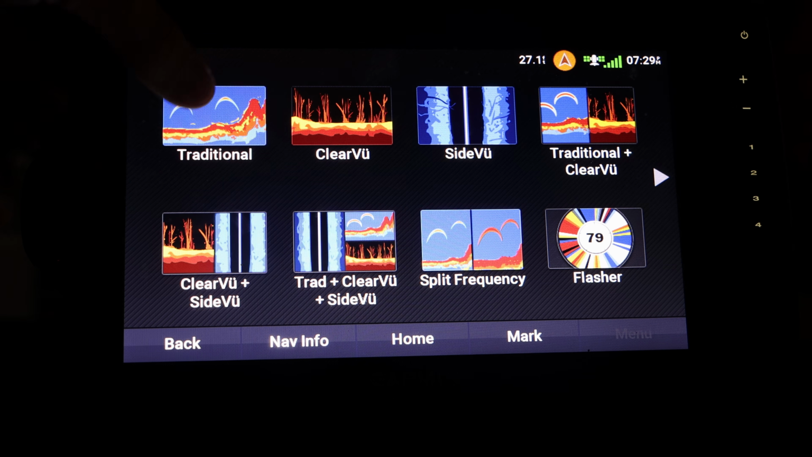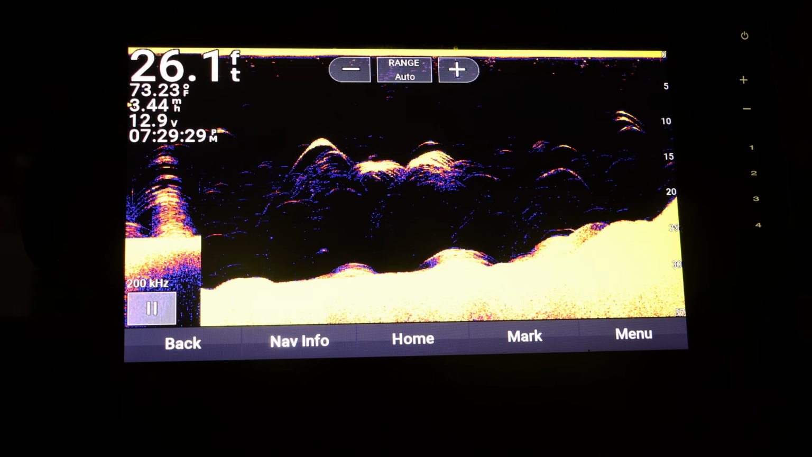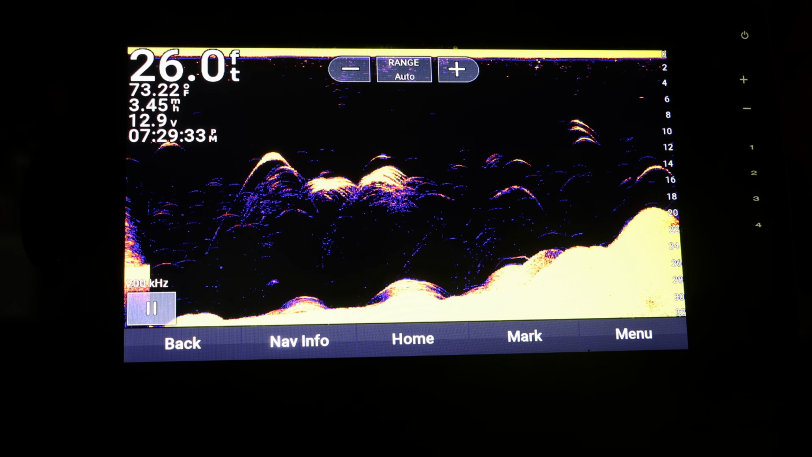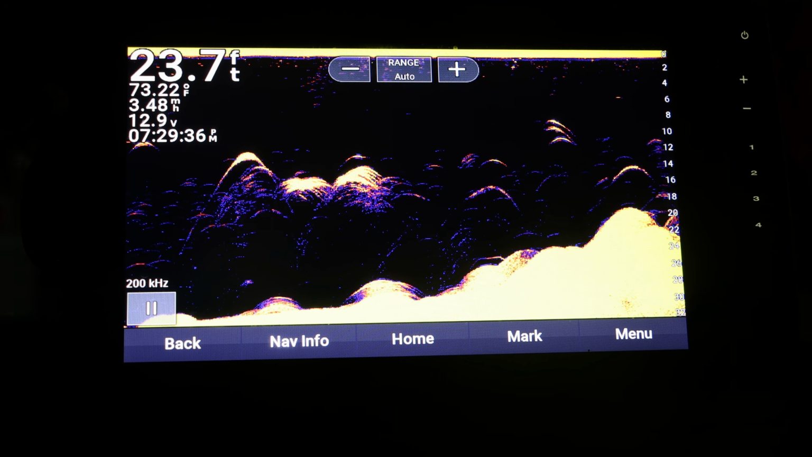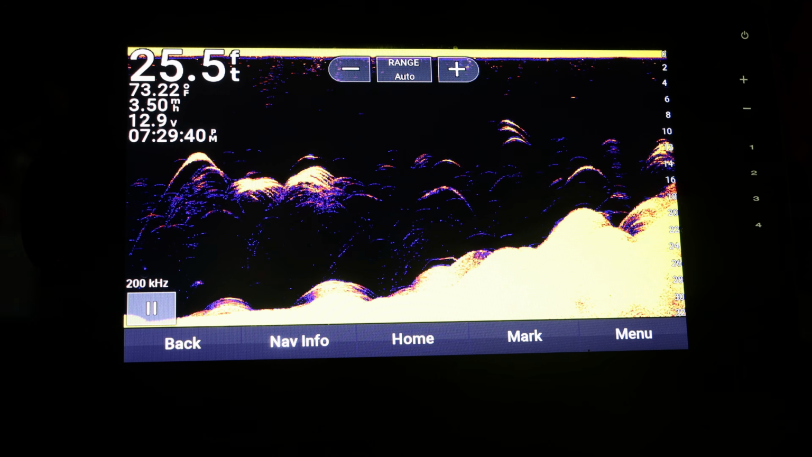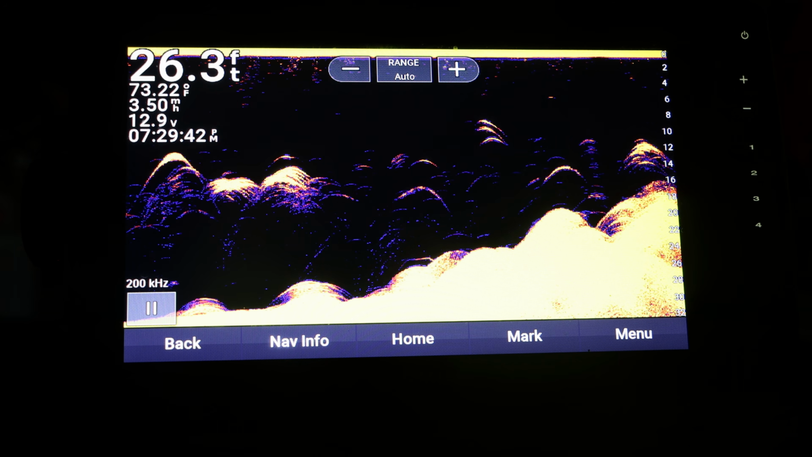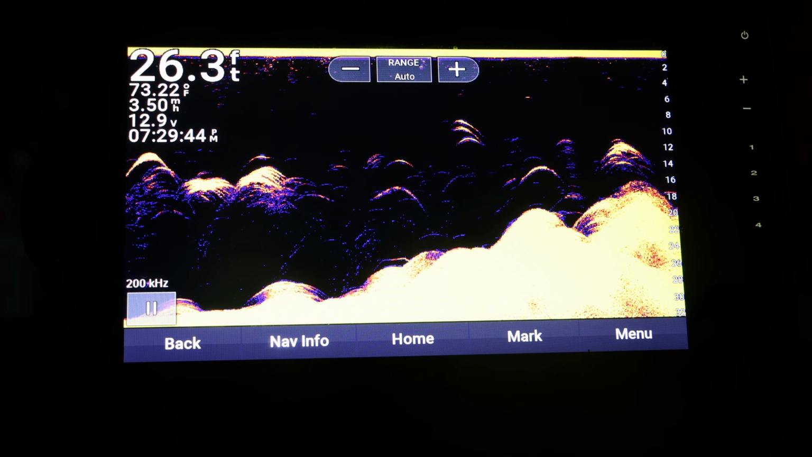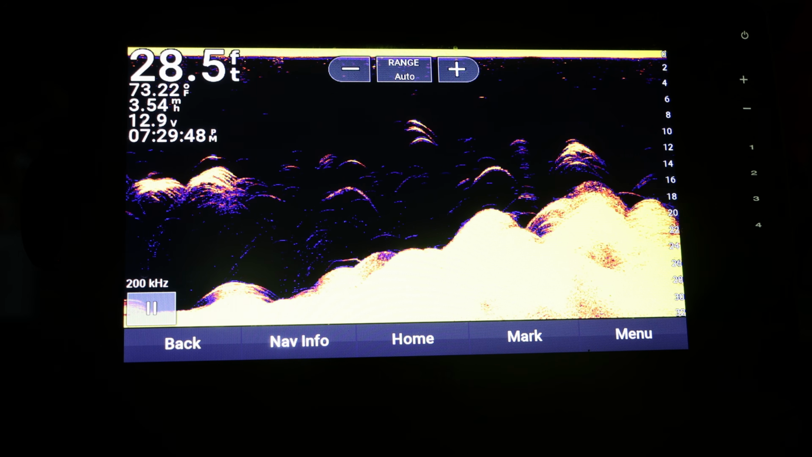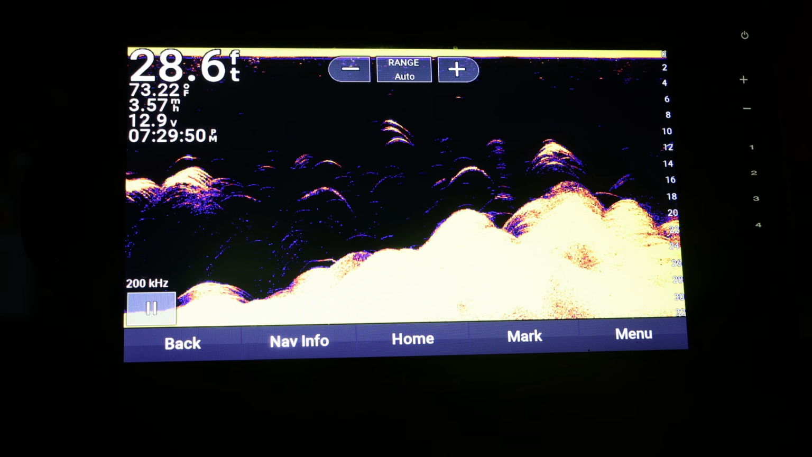But anyways, traditional, this is like your traditional type of fish finder, kind of what you would expect. And these arches are fish, and you can see some sort of structure on the bottom. It's not really anything too crazy. There's definitely some other ones that you can use to get a better reading of what type of structure is on the bottom. But there's a bunch of important information on this.